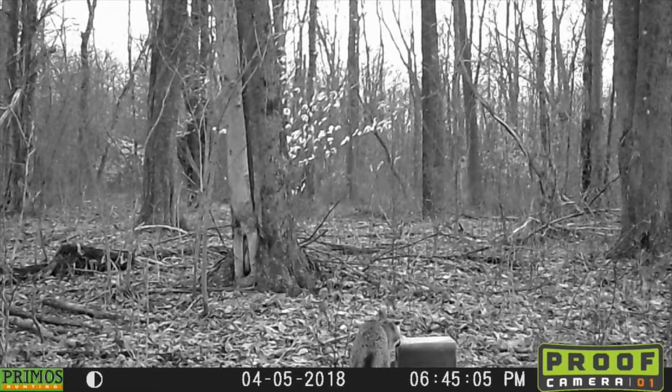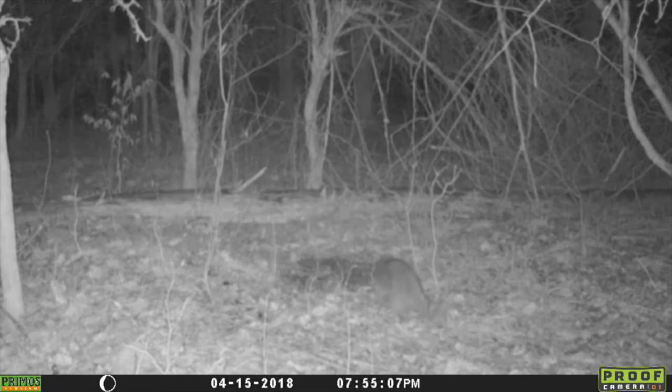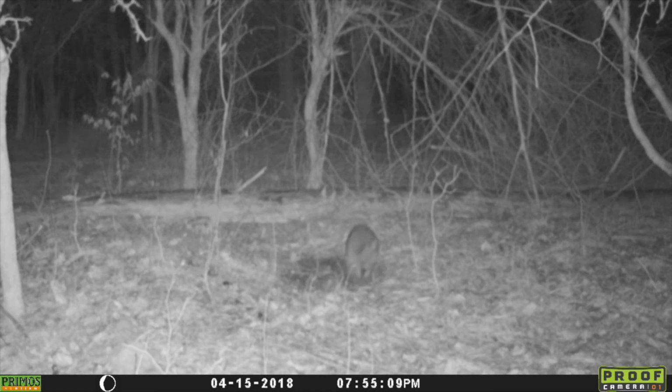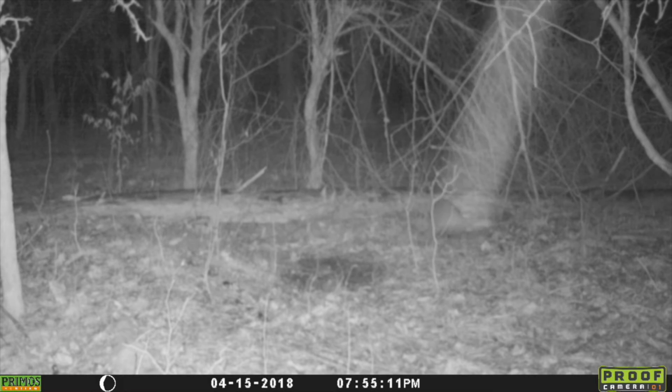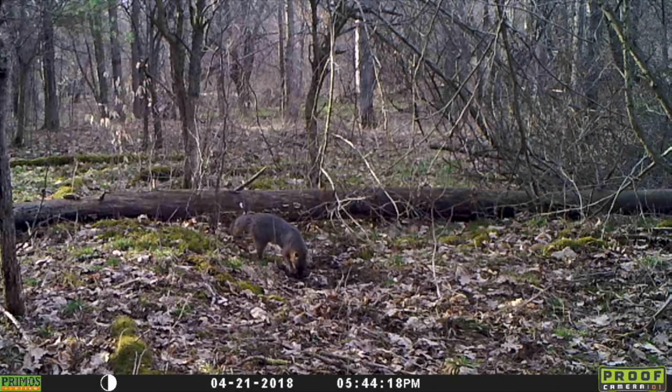Now this particular fox, it looked like it was about ready to pee on my mineral block here. I wish the video had lasted just a second or two longer. It quit right as he looked like he was about ready to go pee on my mineral block. Of course, there's always a few raccoons every year. This one looks a little bit like he's hobbling along. I'm not sure if that's how they normally walk, but it's interesting to me that it seems like the foxes do like to check out different mineral sites and things like that. So it's always interesting to see them come by and check it out.